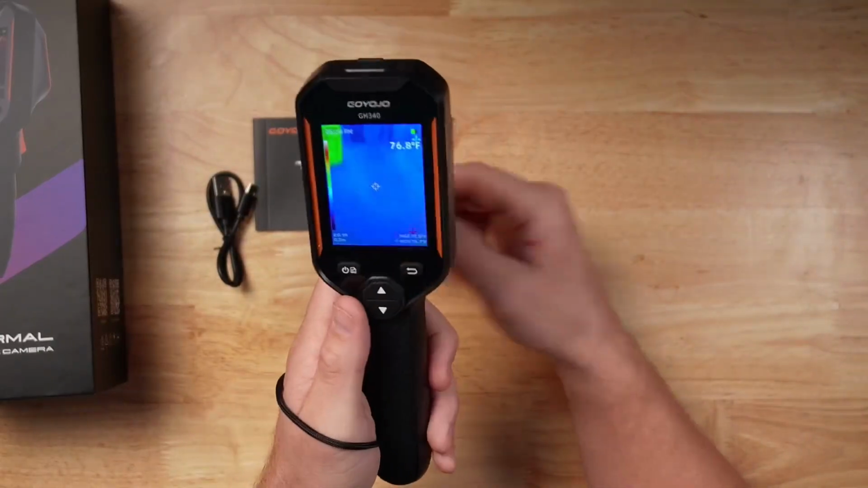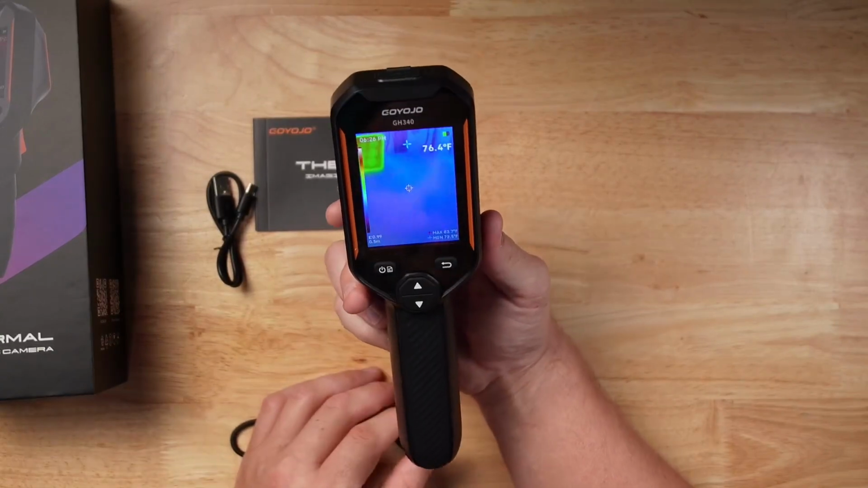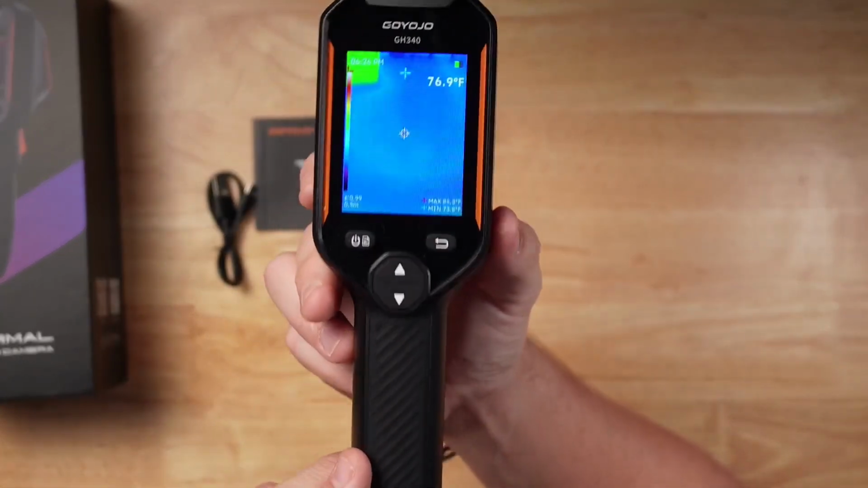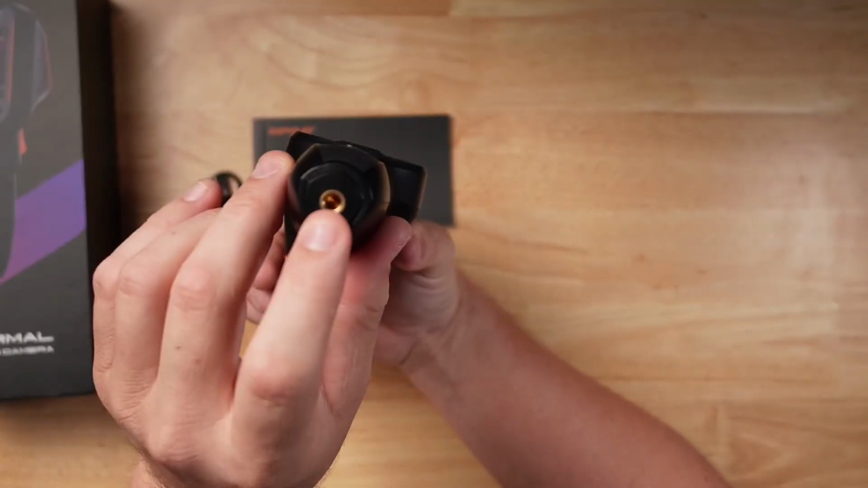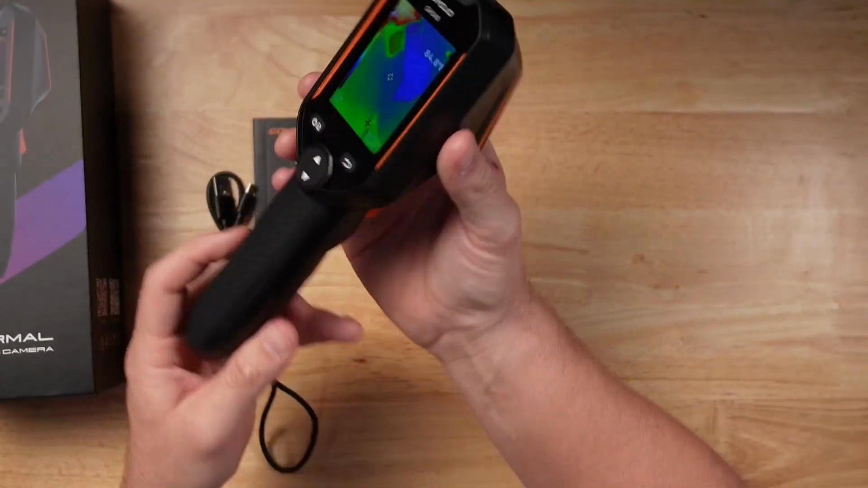So if you are using this as an HVAC person and you're crawling through some attics, you don't want to drop it, you can definitely do that. And then you can also mount it onto a tripod if you want to do that as well. But really nice unit, very good build quality.